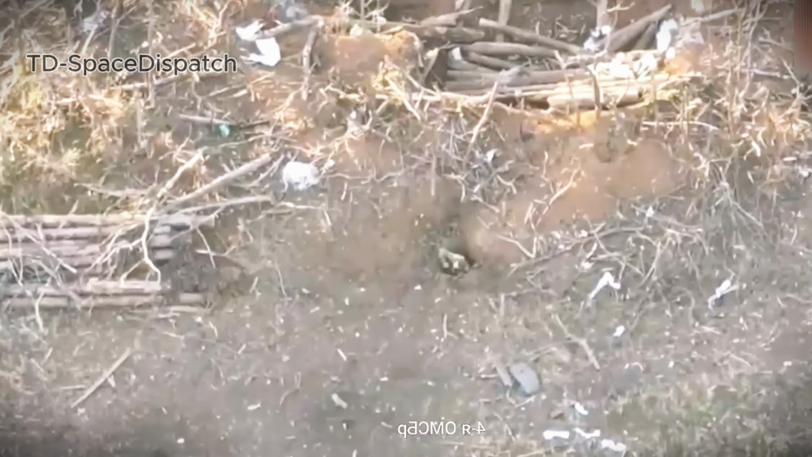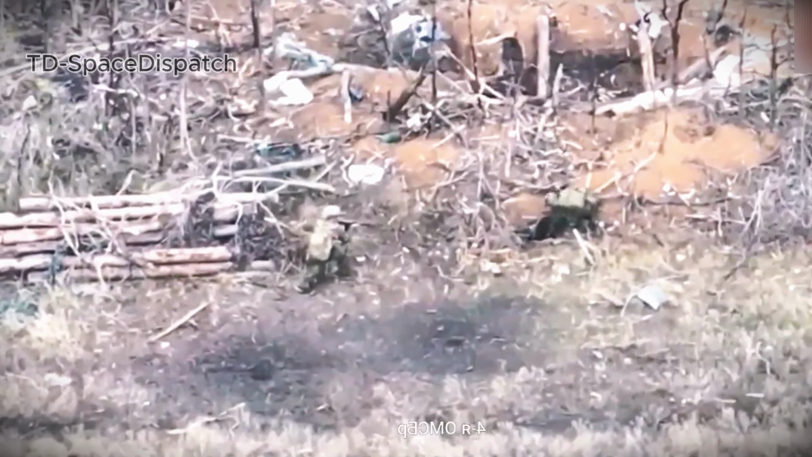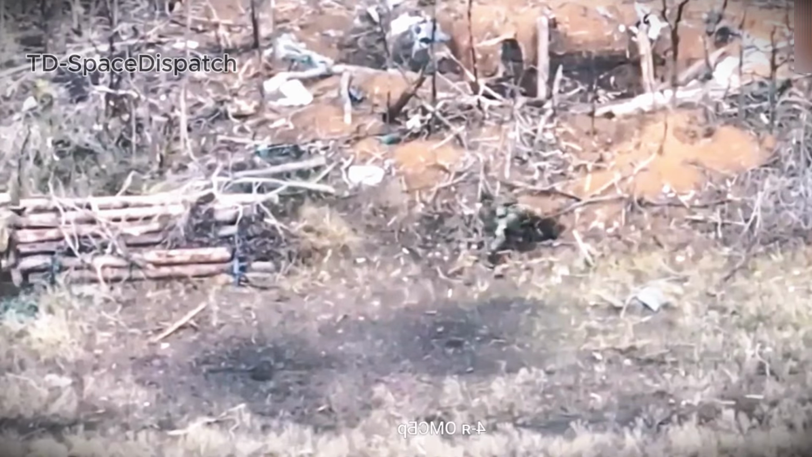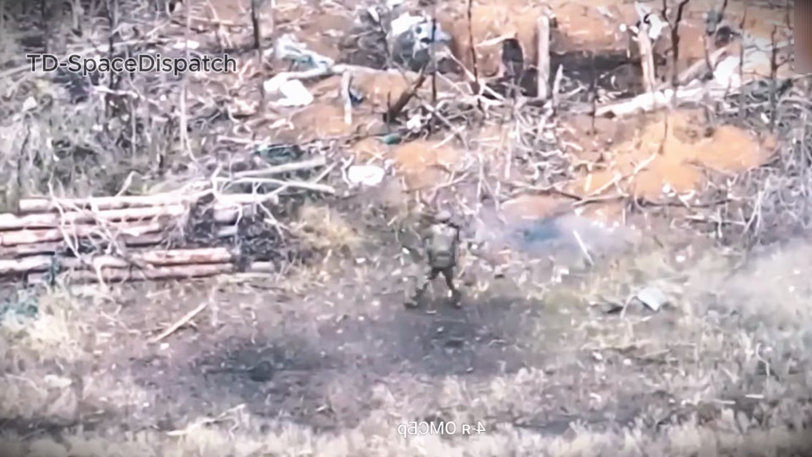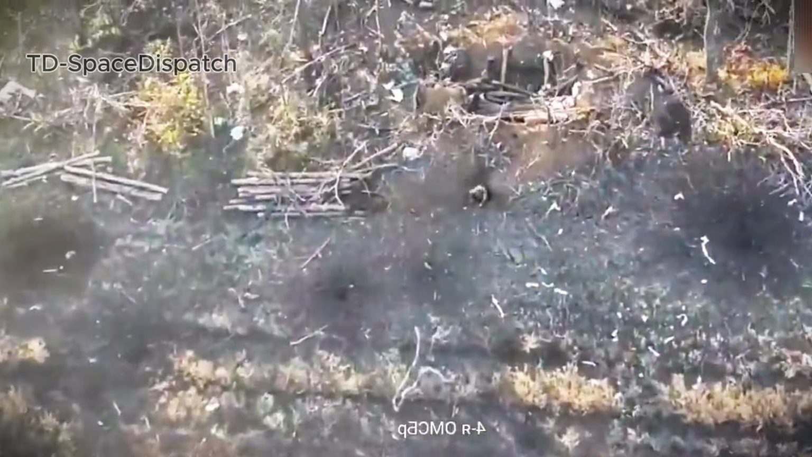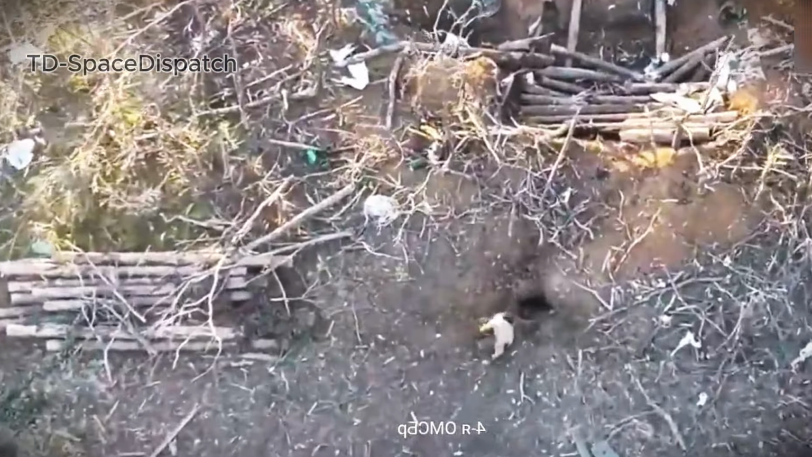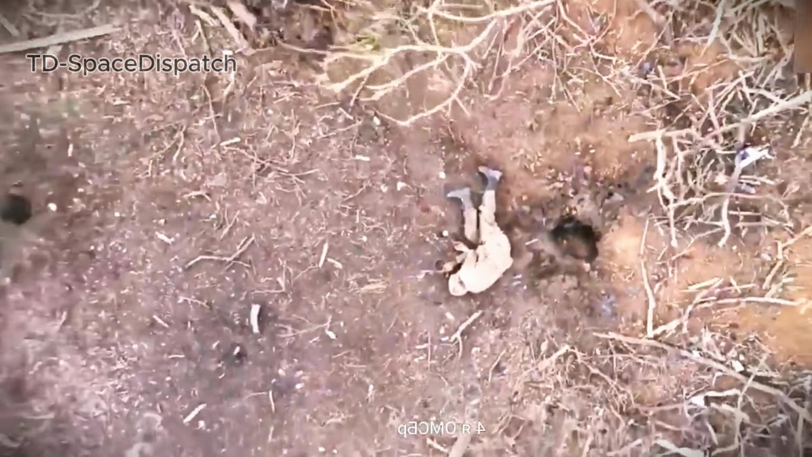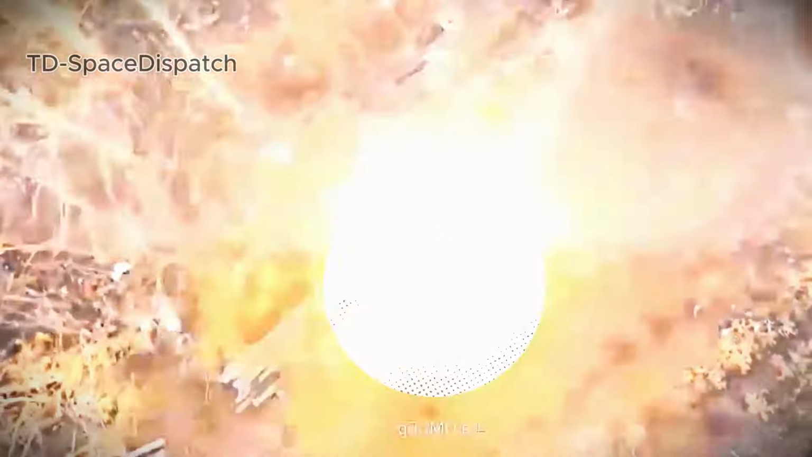After a clearing operation, a Ukrainian assault unit inspected several enemy shelters. Inside one, a Russian soldier was found hiding. Ukrainian troops called for his surrender, but he refused. Moments later, grenades and drone-dropped munitions were used to neutralize the position. The soldier eventually crawled out, exhausted and disoriented, collapsing near the entrance. A follow-up drone released another munition, ending the standoff.